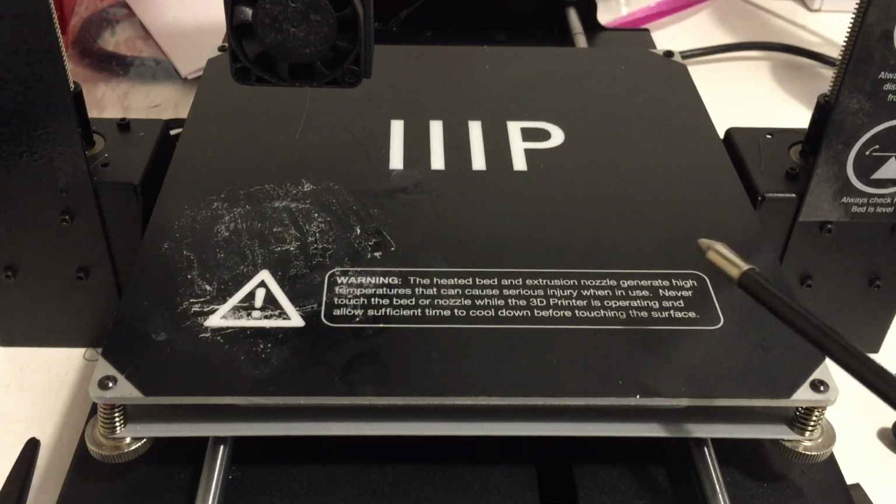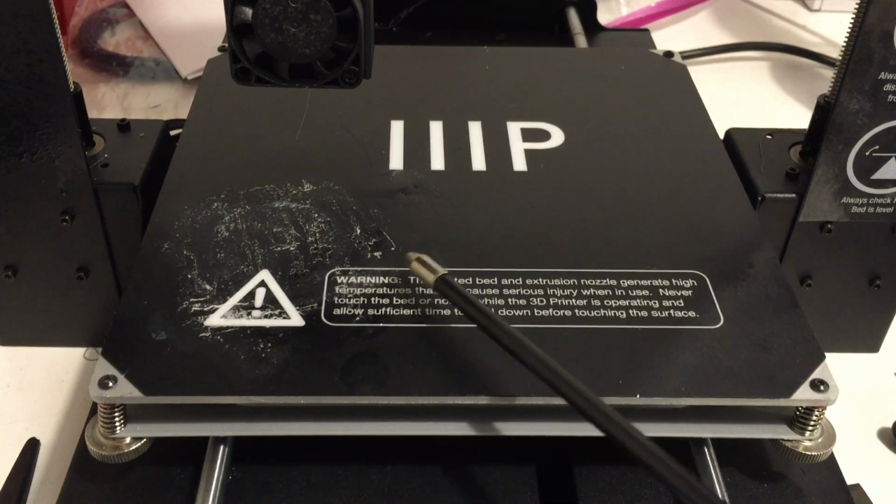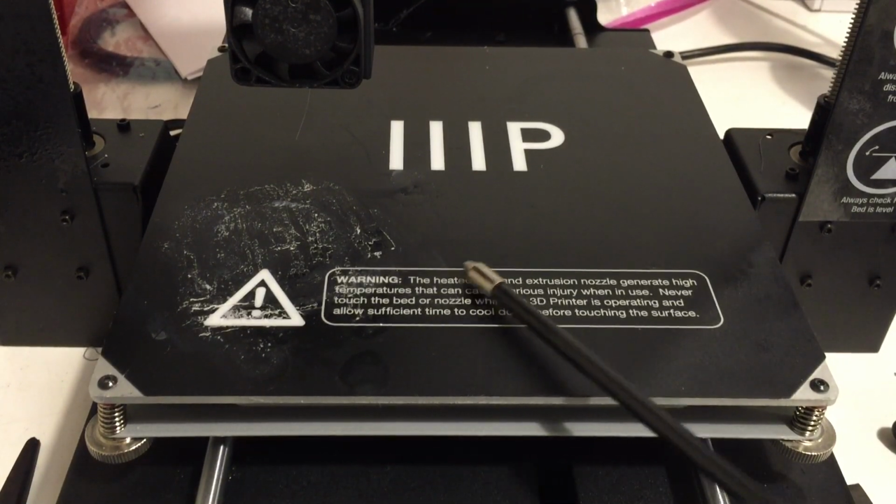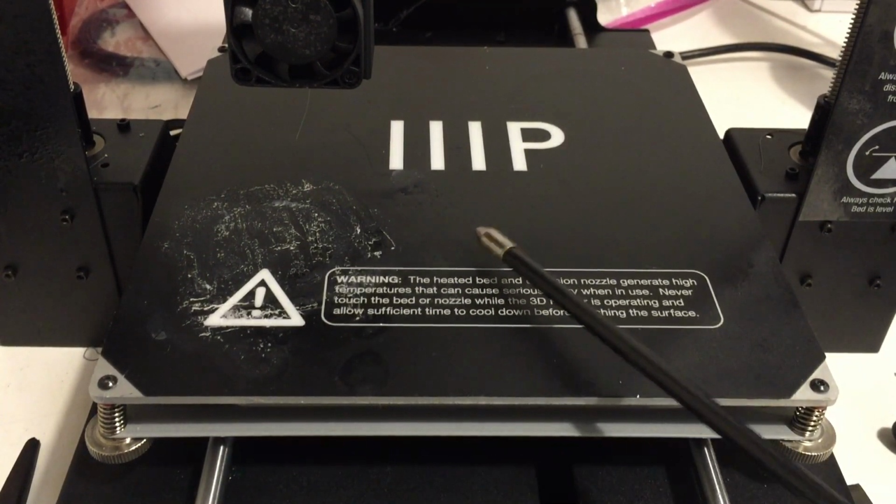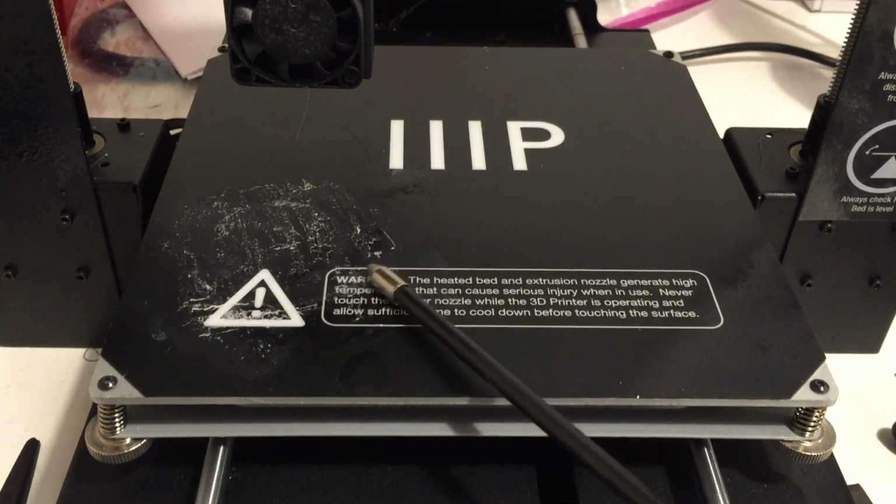Basically it glued the PLA object to the build sheet, and I really had a time getting it off. So do not do that. Normal Goof Off helped get it off. I wouldn't recommend it though, but the professional version, not a good idea.